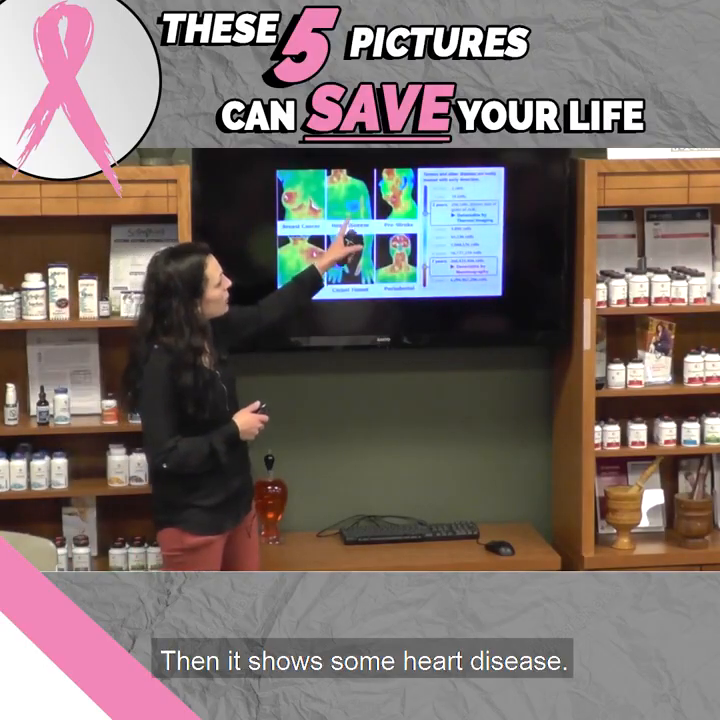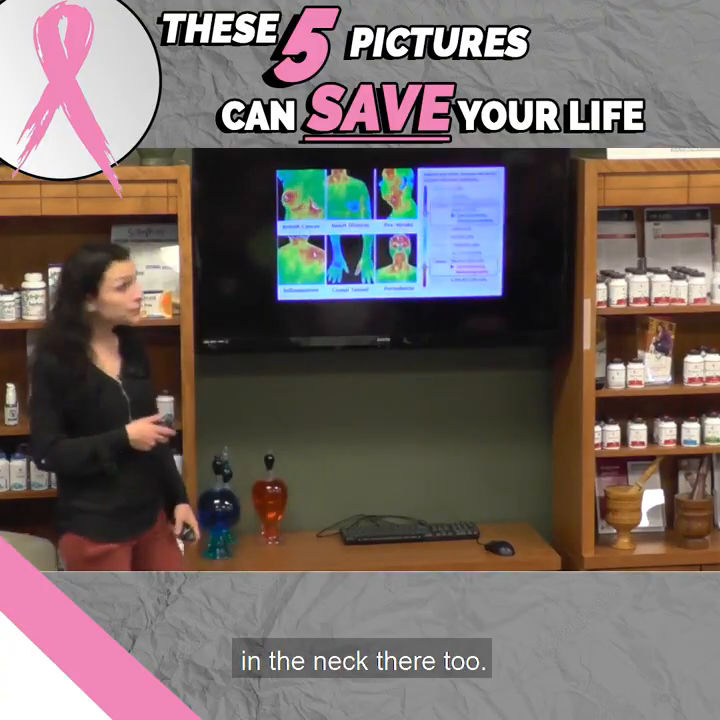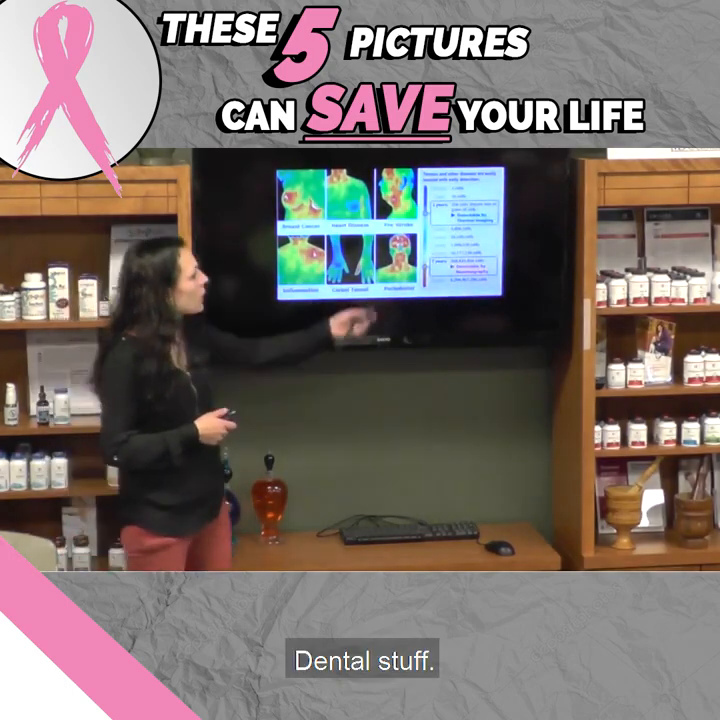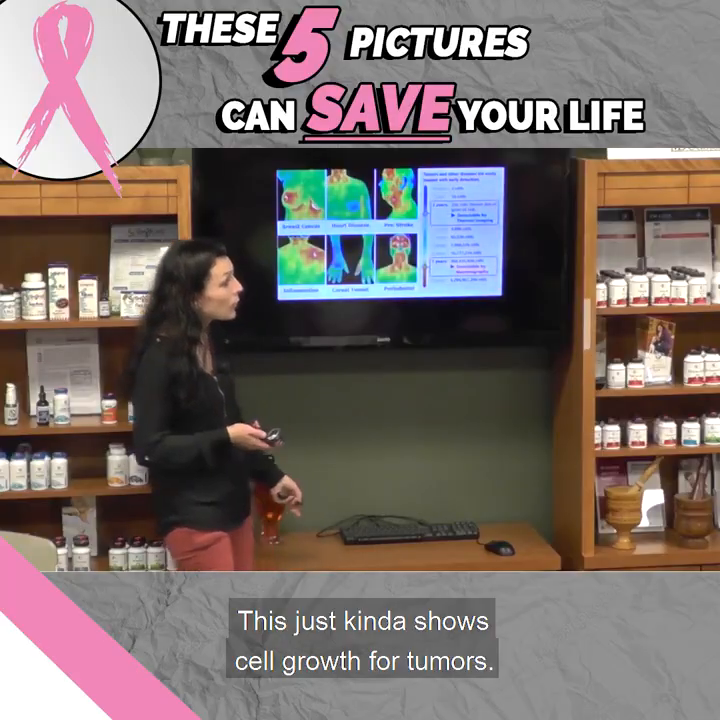They show some heart disease, pre-stroke, where there's all that inflammation in the neck there too. Carpal tunnel, dental stuff. This just kind of shows cell growth for tumors.